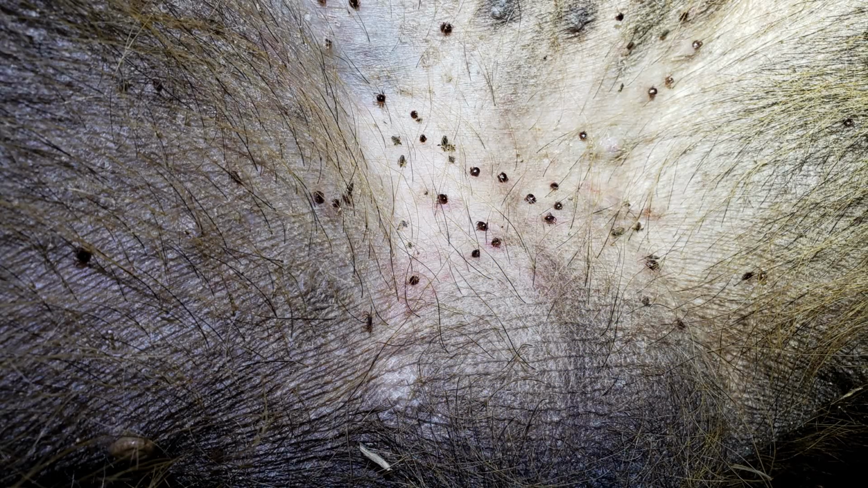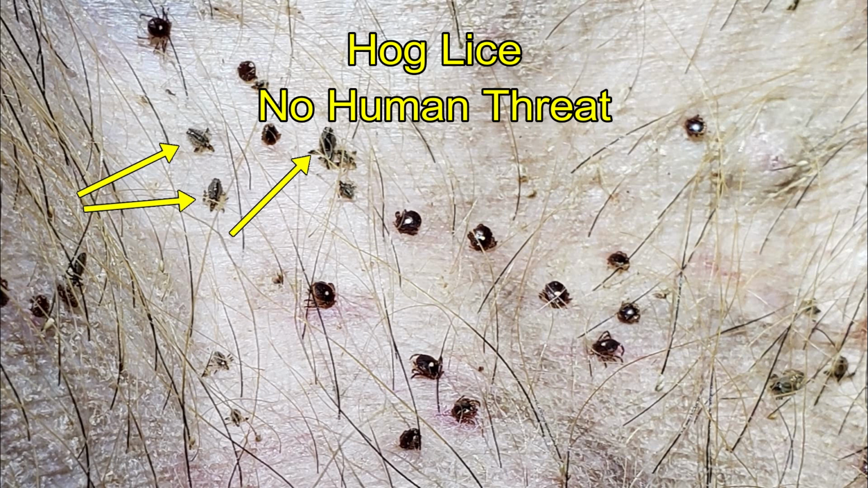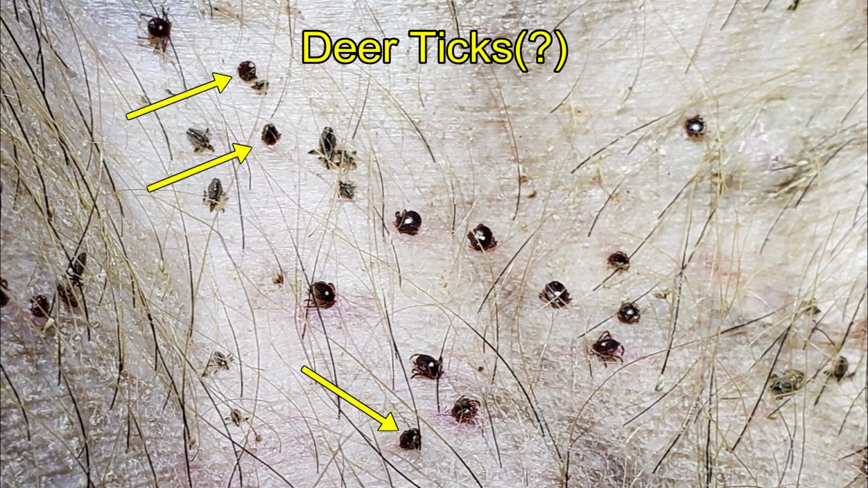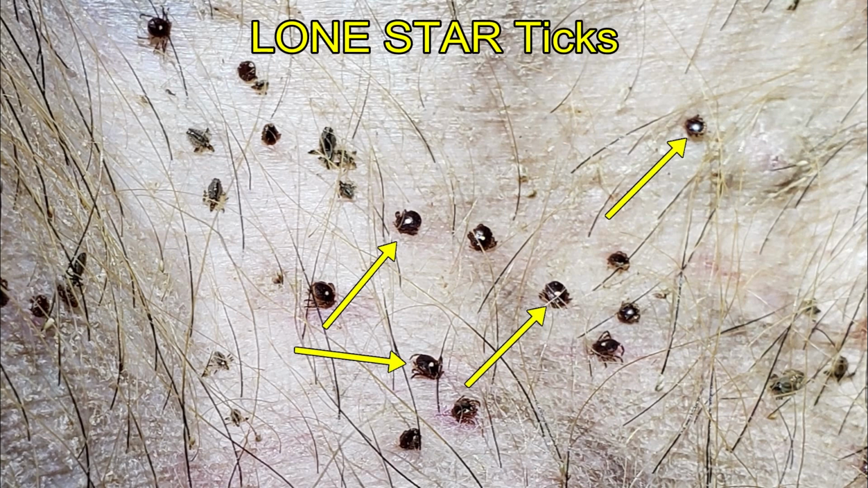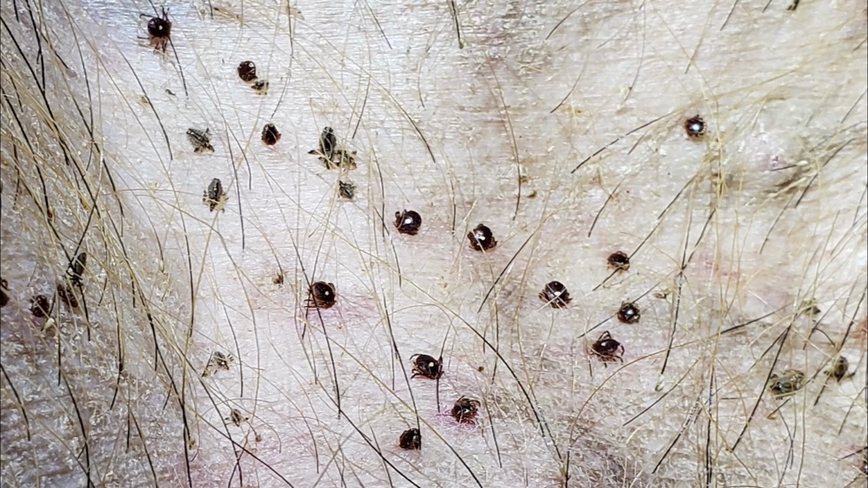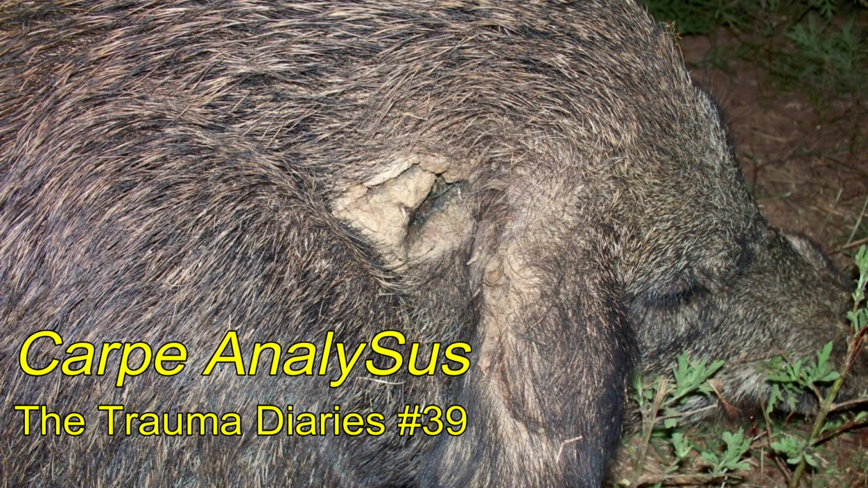In checking him over, I noticed that he had a particularly high parasite load for the winter. He had some hog lice, which I expected. They're not any threat to humans. He had what appeared to be some deer ticks, which are a threat to humans due to Lyme disease. And he also had these guys with the spots that are Lone Star ticks, and they can cause beef allergies in humans.